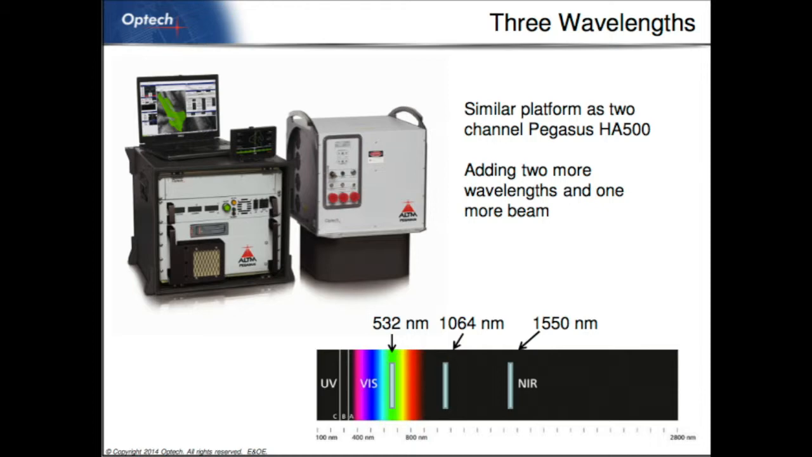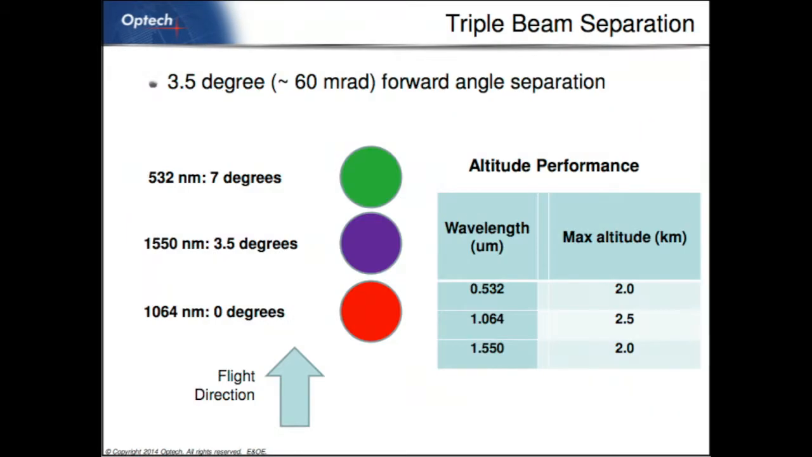Most of our terrain mappers are at 1 micron, 1064 nanometers. You can double that to get your green, the 532, in a neodymium YAG or YLF laser. So we're going to have these two wavelengths, and we're adding a 1.5 micron to this system. So it's going to be 3 beams. The 1 micron will be about nadir, the 1.5 at 3.5, and the green at 7.